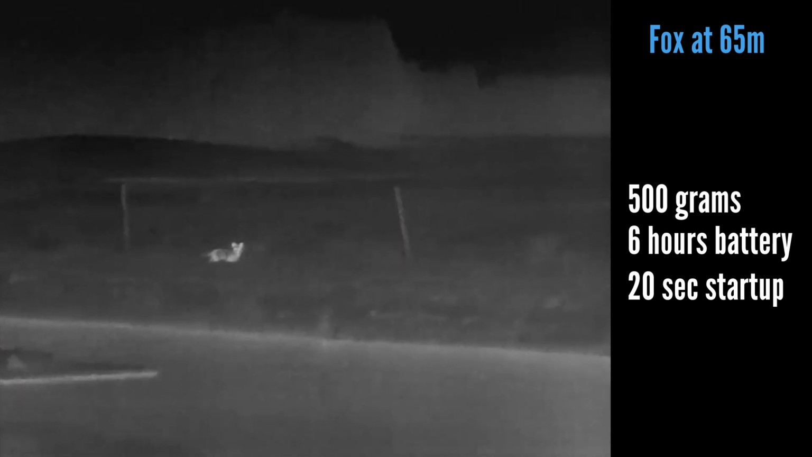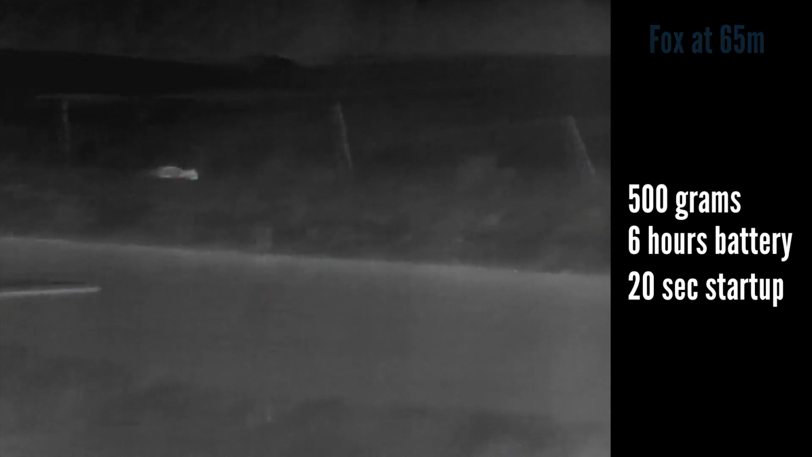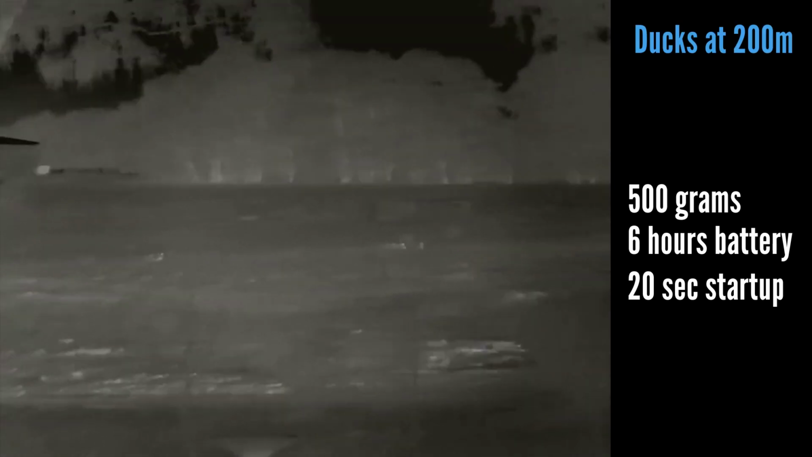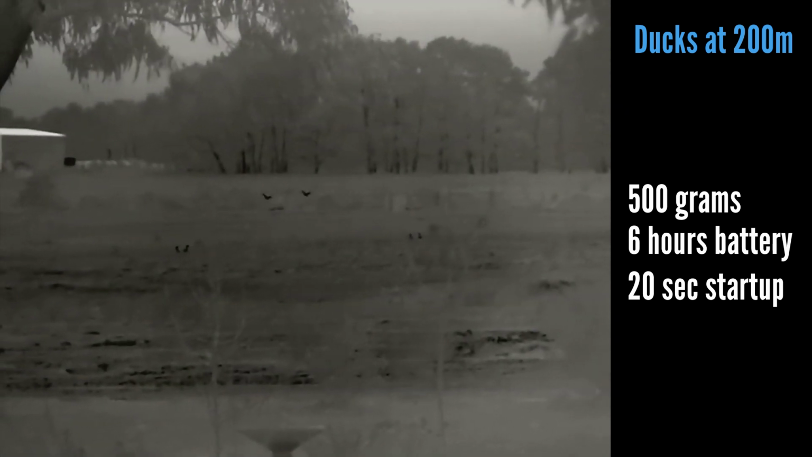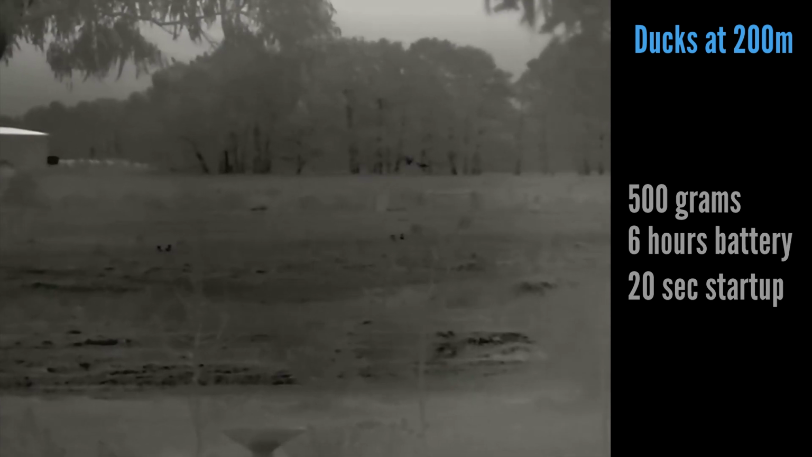Startup time though is 20 seconds, so it is not the fastest by a long way, but it does have a sleep mode for instant startup and to save battery when you're out and about, and you will need to use that. Now, the claimed detection range.